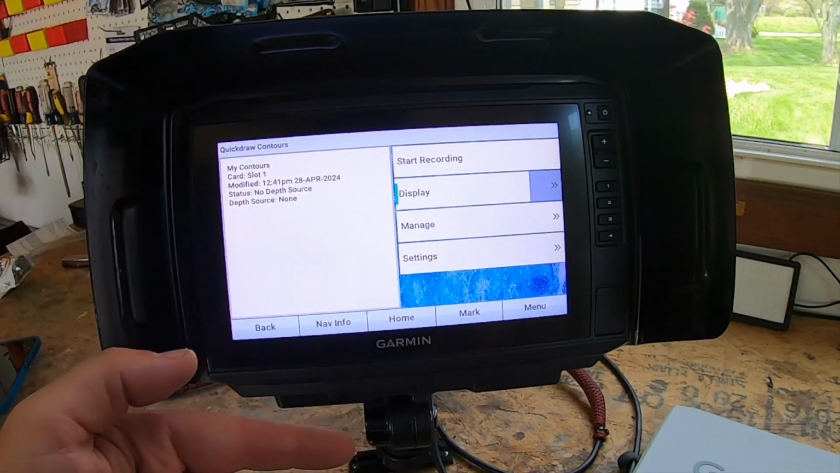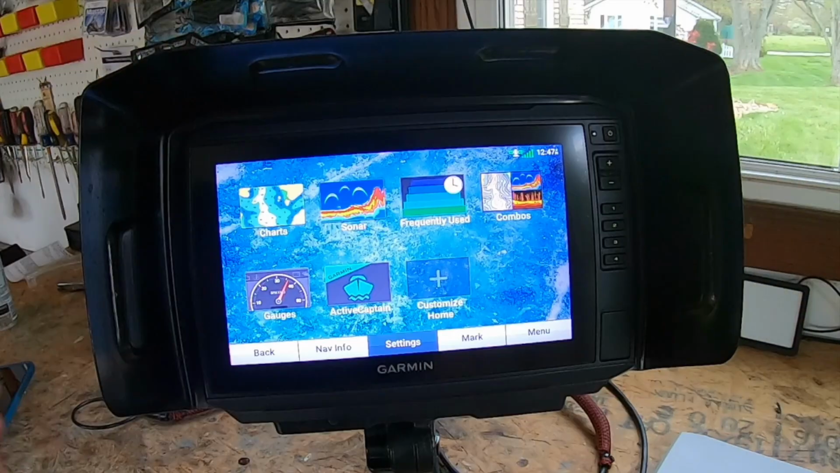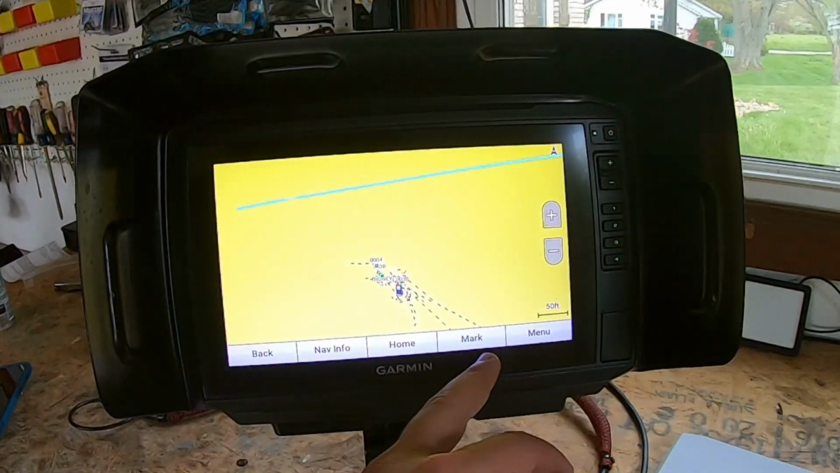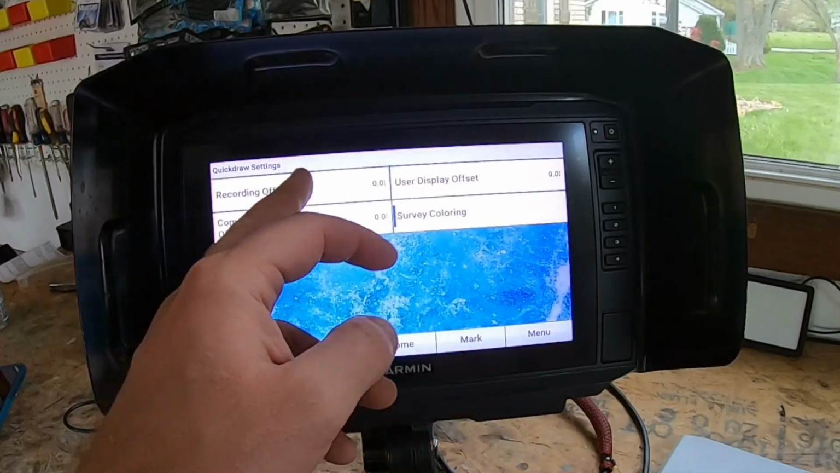So essentially what Garmin is telling you is that you need to be under 10 miles an hour to get a solid mapping. All right, there's a few more things I want to share with you when it comes to the settings that'd be important to know. So let's hit your charts, fishing chart, menu, quick draw contours, and settings. I want to explain what these are.